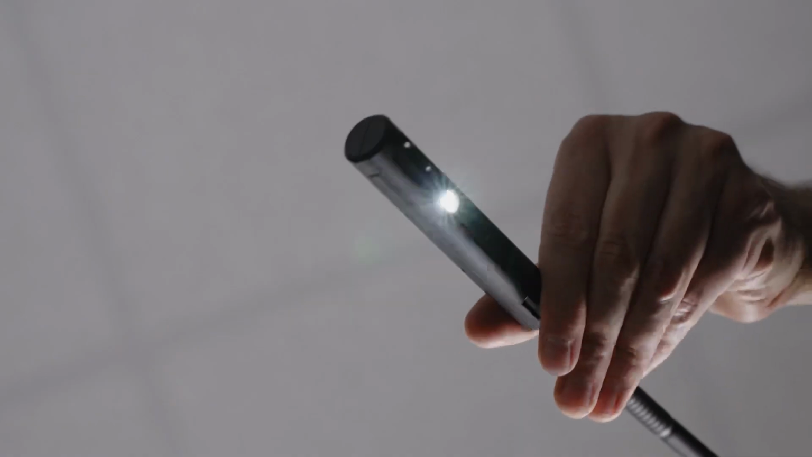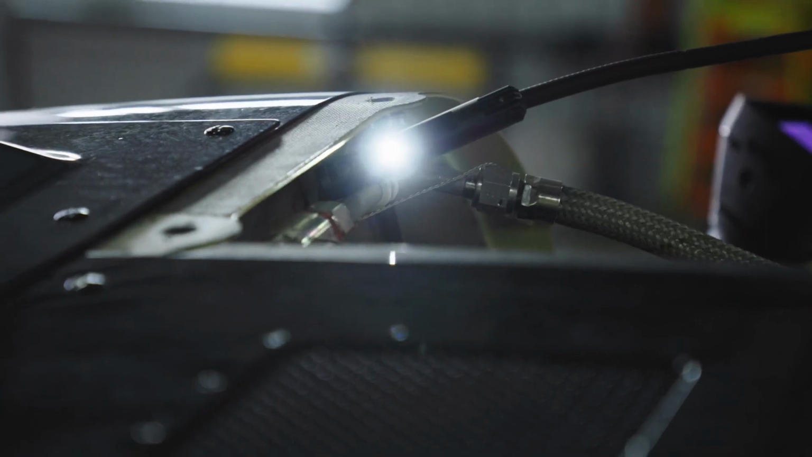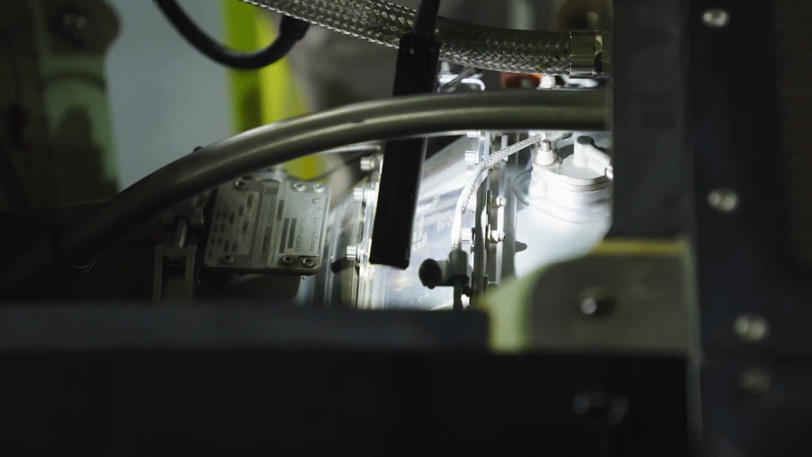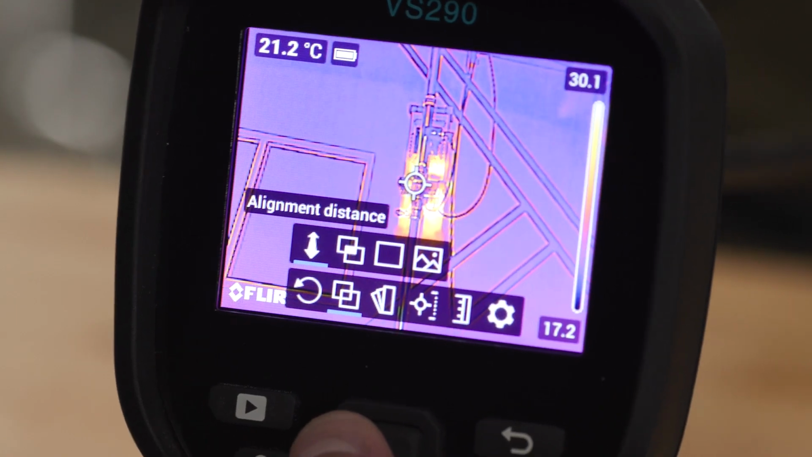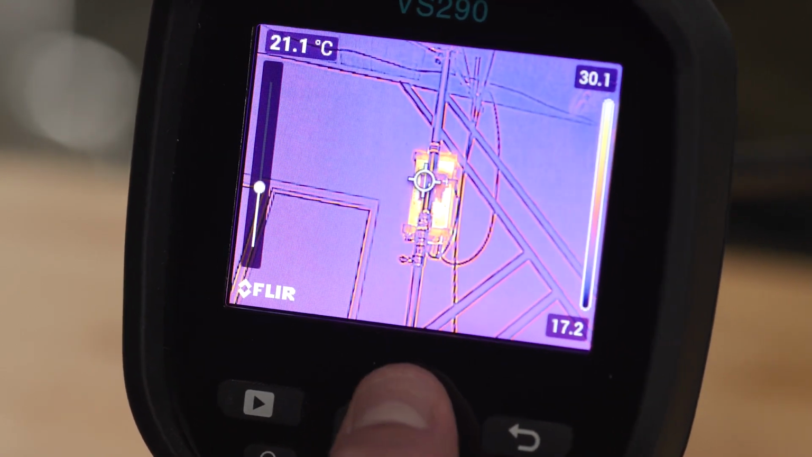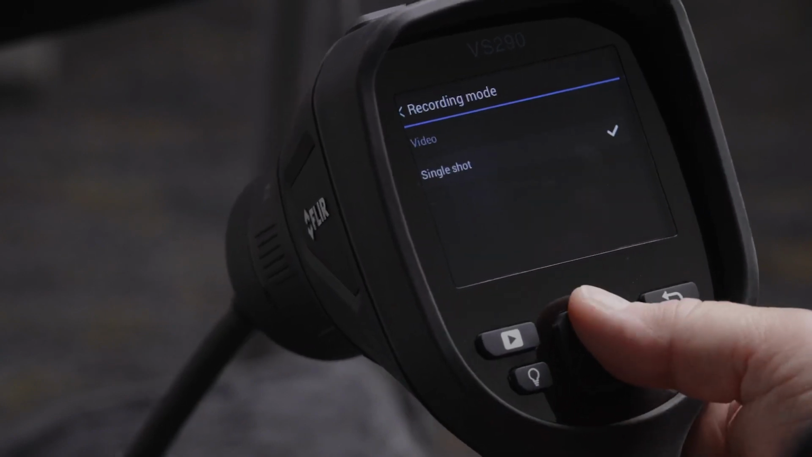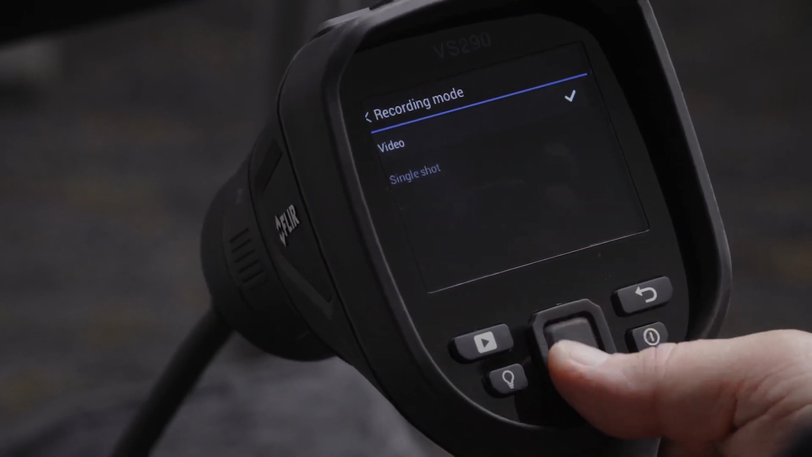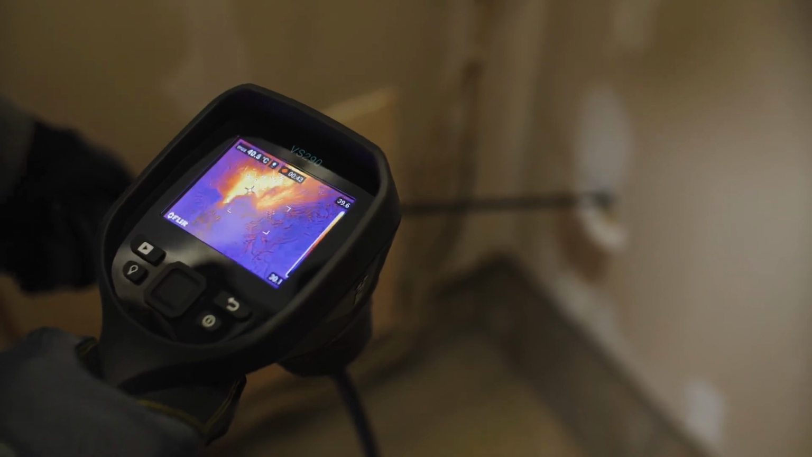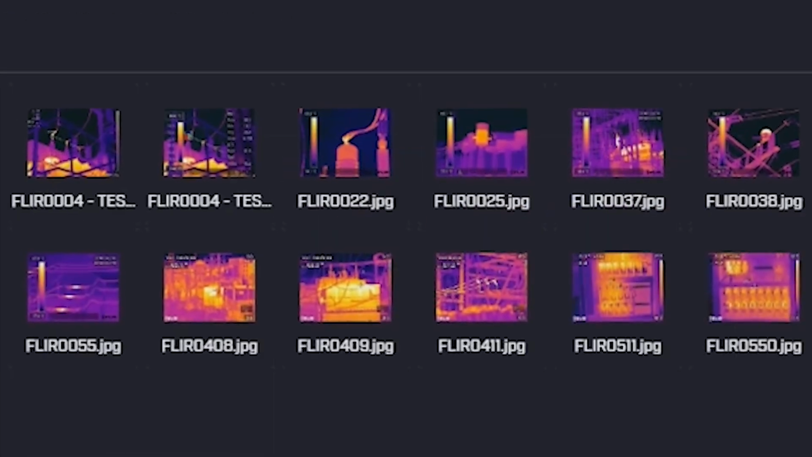A bright LED work light on the side viewing tips illuminates the target with a visual camera and boosts details for MSX imaging, while the on-screen MSX alignment allows you to fine-tune the embossed visual details on the vertical axis. The VS290 records radiometric JPEGs as well as thermal video that you can view on the bright display, or view, edit, and analyze using FLIR Thermal Studio Suite software.